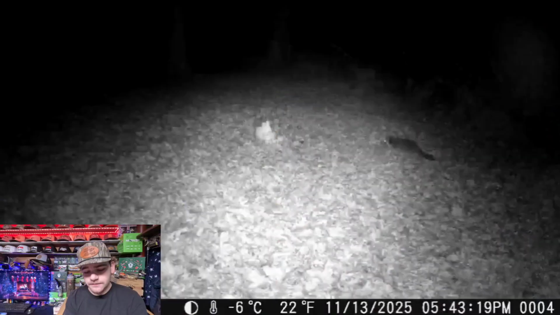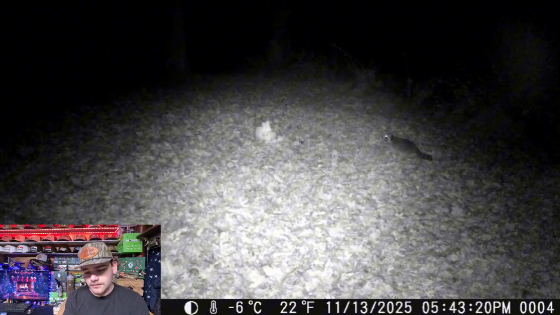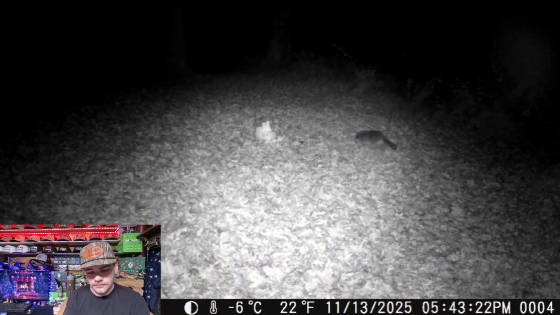Alright, so we did end up getting the camera back, as y'all saw, and so now we're here on the footage. I got it put up on my phone. I'm gonna be screen sharing on my phone showing. So this is the first video we got right here. So it looks to be a little raccoon. I'll zoom in as y'all can see.